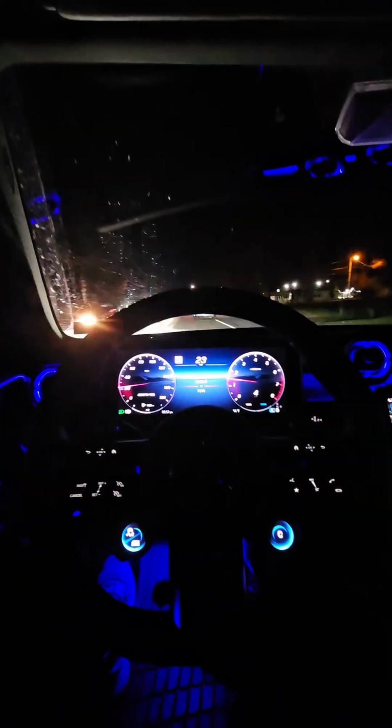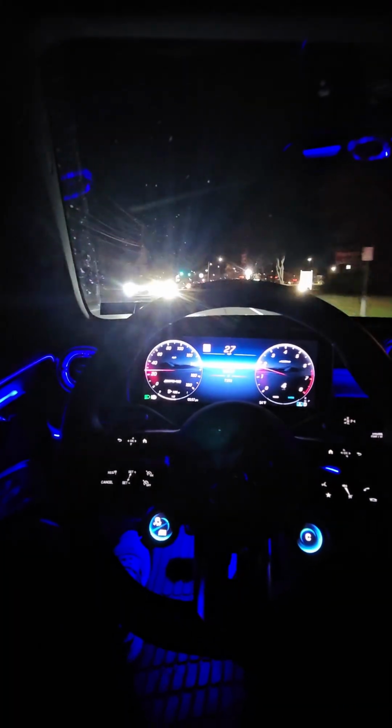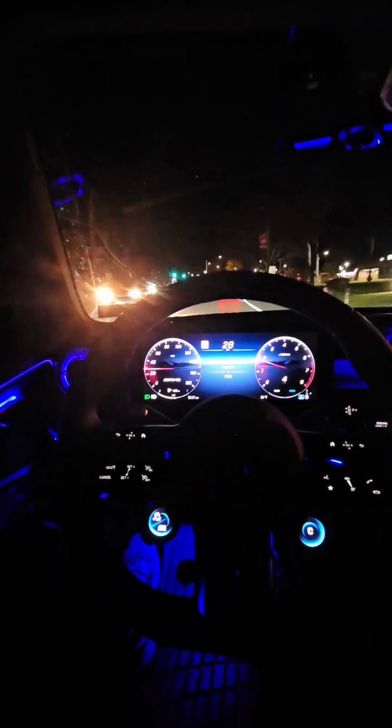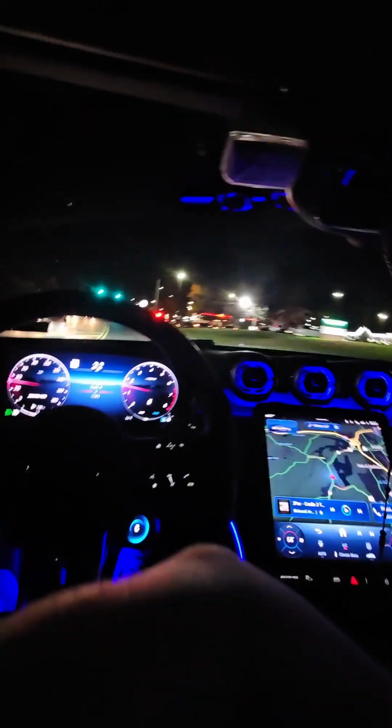Hey, look at the Charger. I think that was just an SXT, but all black at night, you can't tell. You can tell, but not until you get up close.